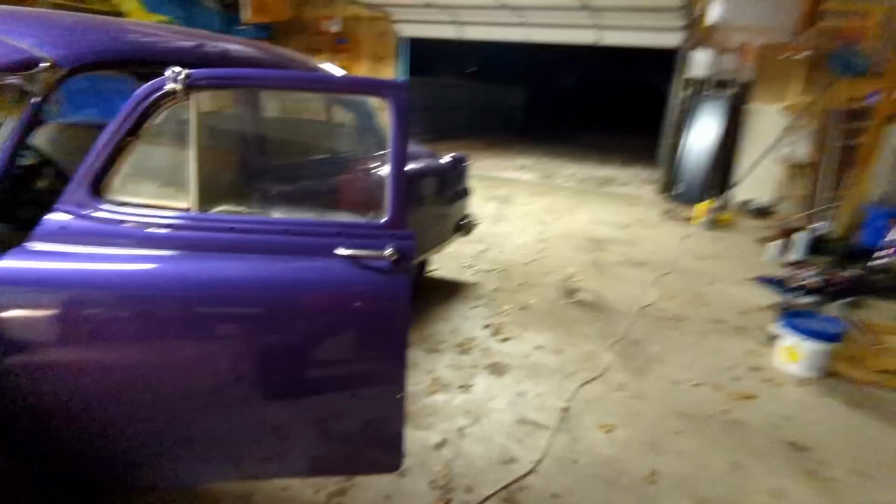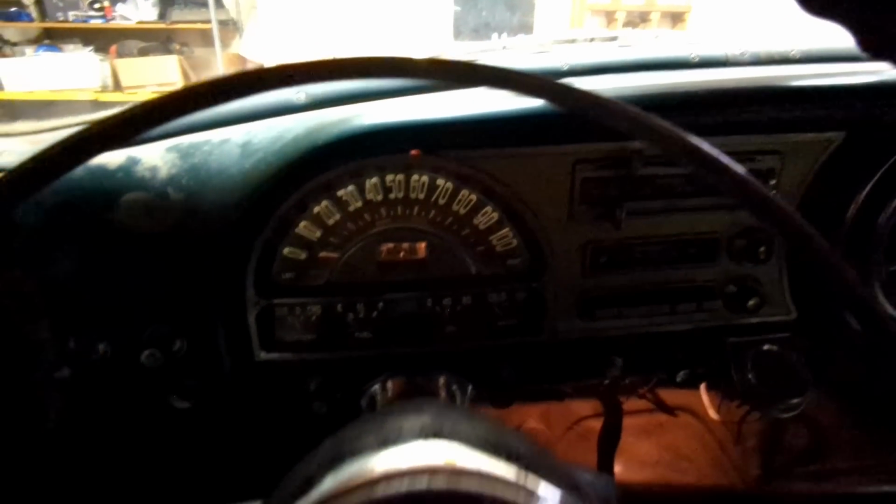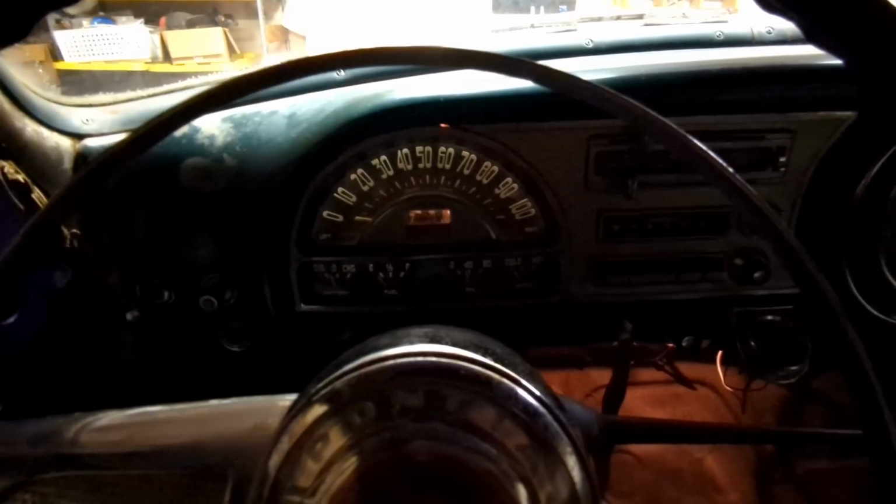Let's see how she handles in the sub-freezing cold. I can see my damn breath. All right, so the bright lights are on. I'm going to turn those off. Let me give her some gas first, make sure she doesn't stall. Yeah, she's still not ready to go. She's cold, but I might be able to feather it up.